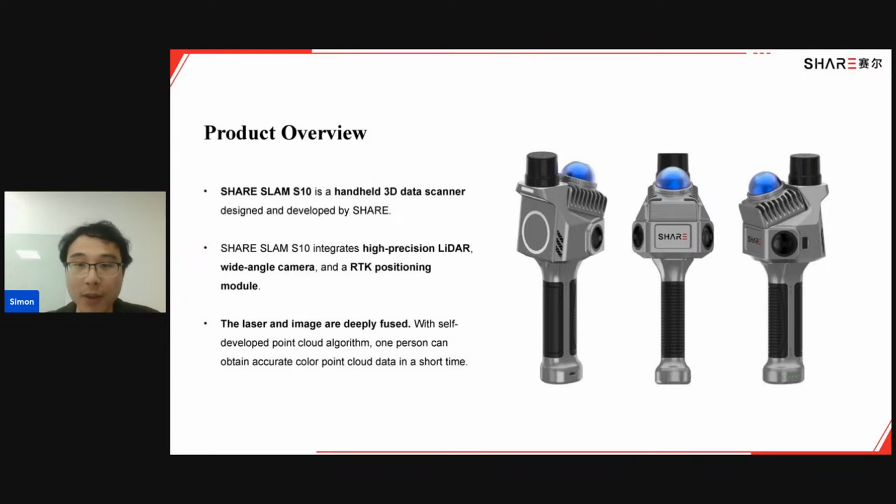And one of its biggest features is that it's handheld. That means it's light. The overall weight is only 1 kilogram. In more detail, it integrates the high precision LiDAR, two wide-angle cameras, and an RTK positioning module.